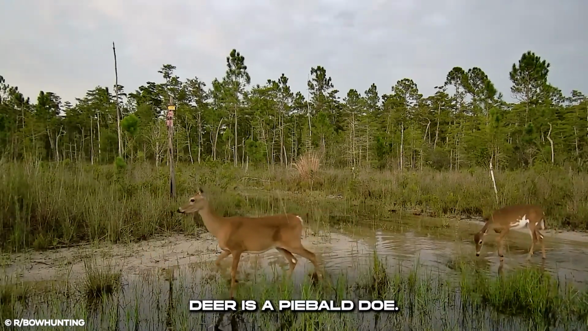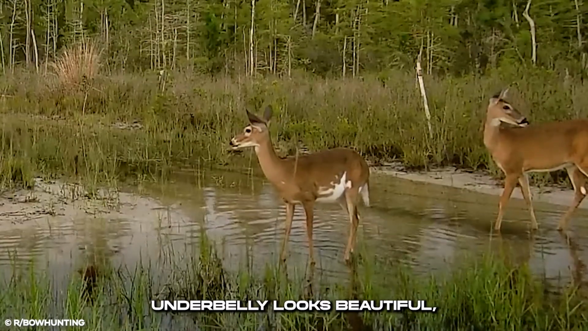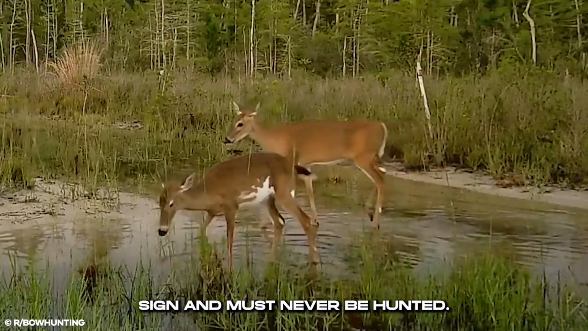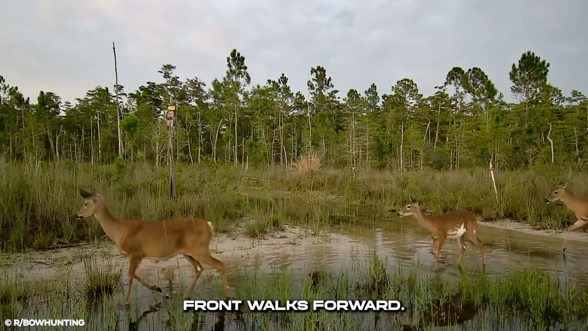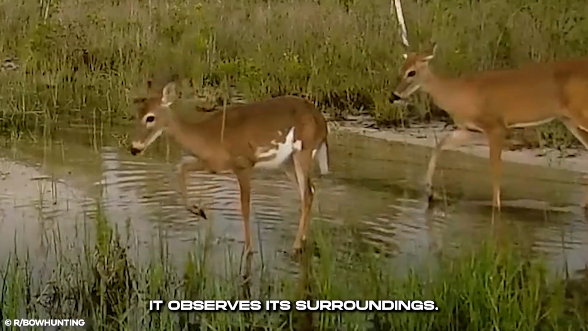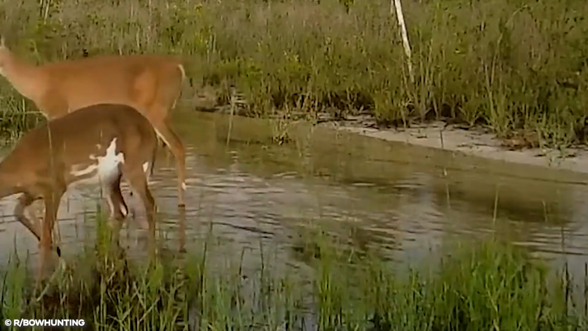However, the second deer is a piebald doe. The white patch on its underbelly looks beautiful, but is believed to be a bad sign and must never be hunted. The deer at the front walks forward, but the piebald doe stays motionless. It observes its surroundings. It moves forward while looking at something in the water.